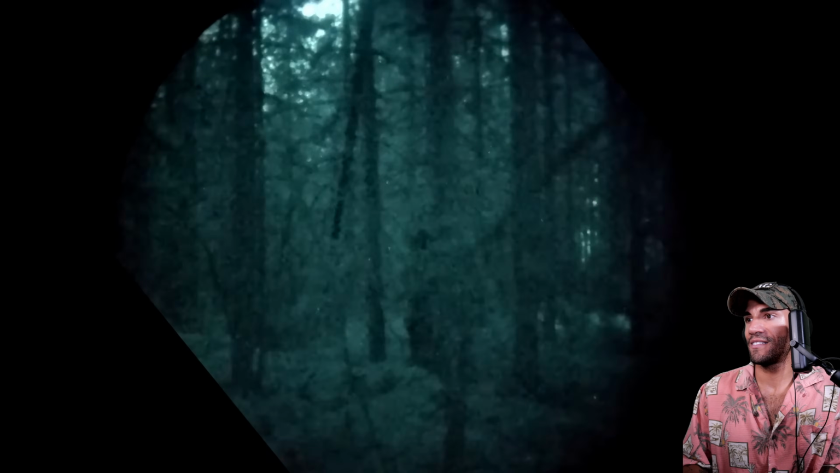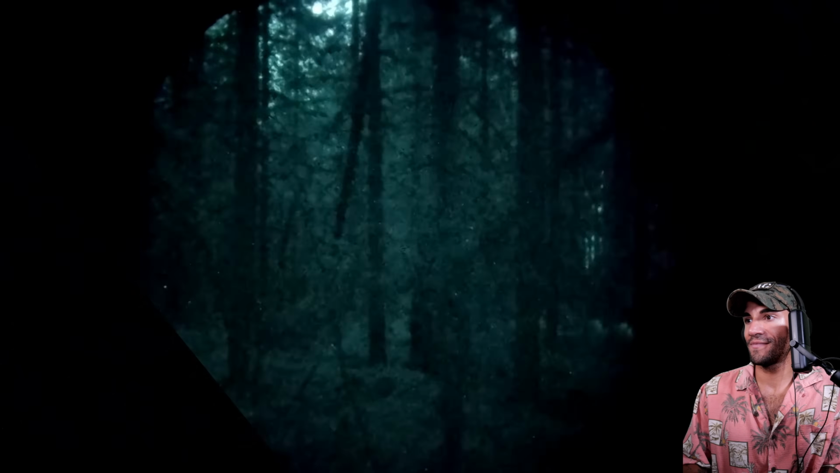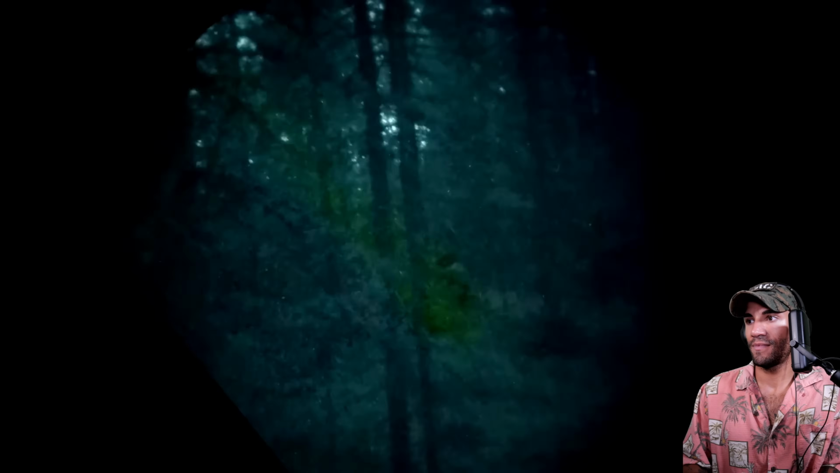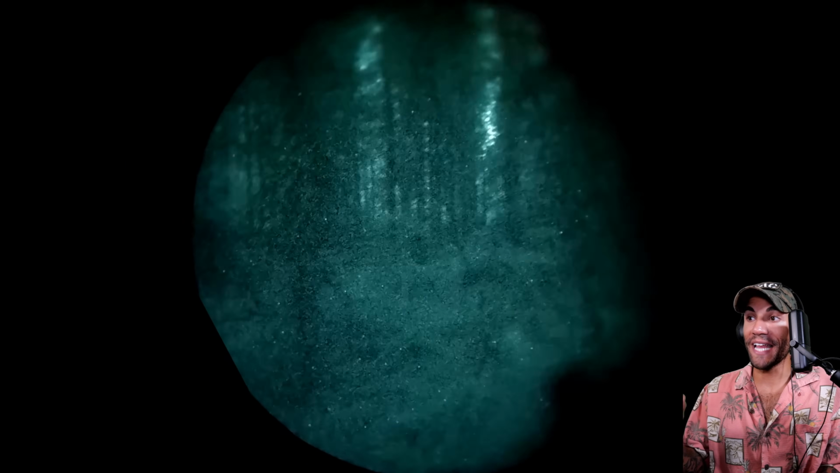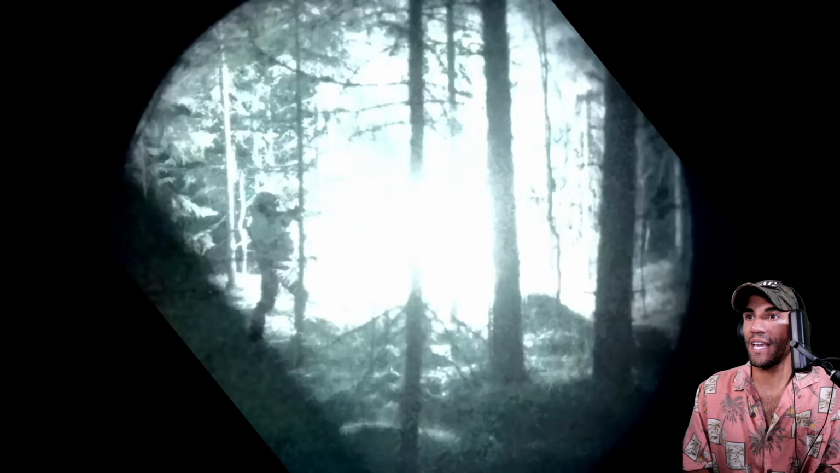The hot barrel. Again, you can see what night vision looks like versus the thermals. Just makes tracking the movement of the enemy so much easier.